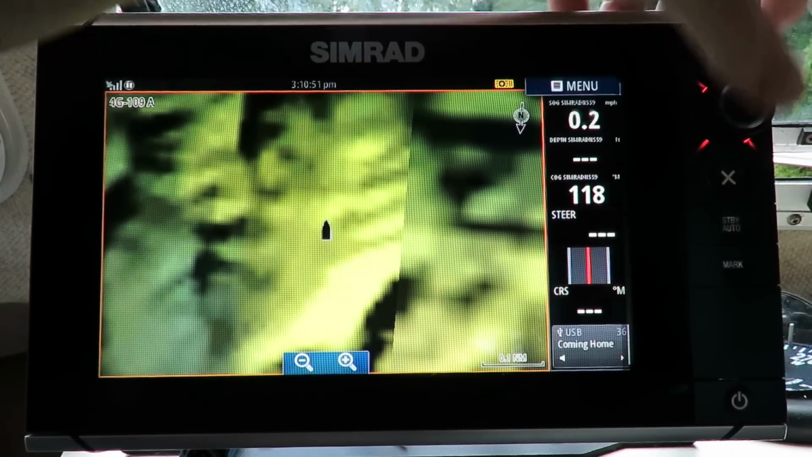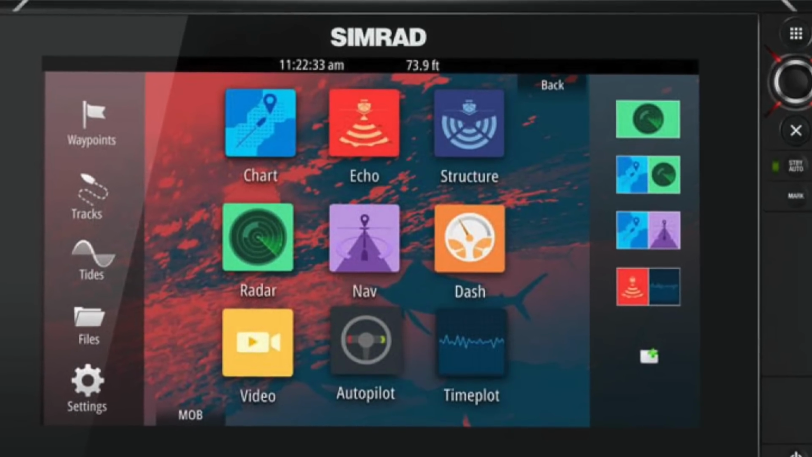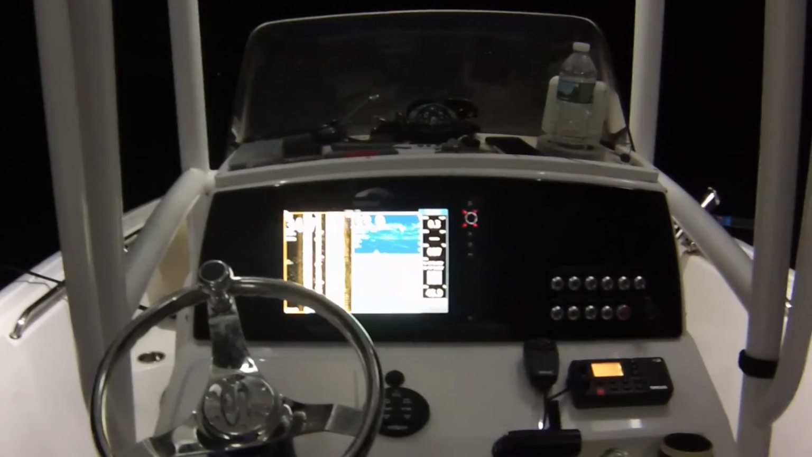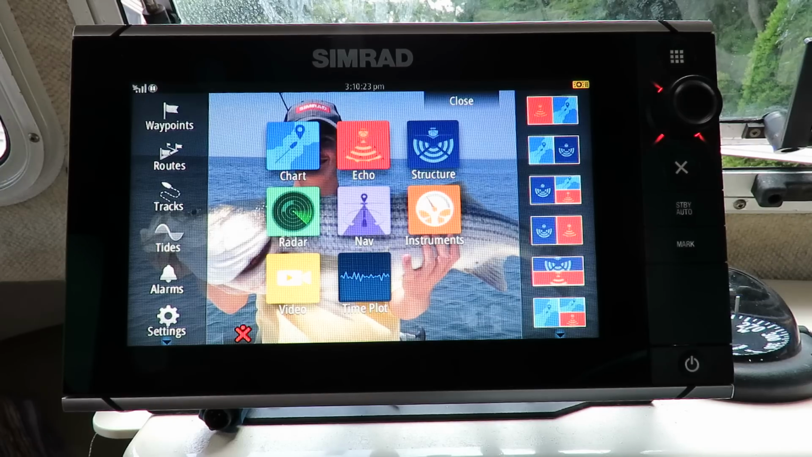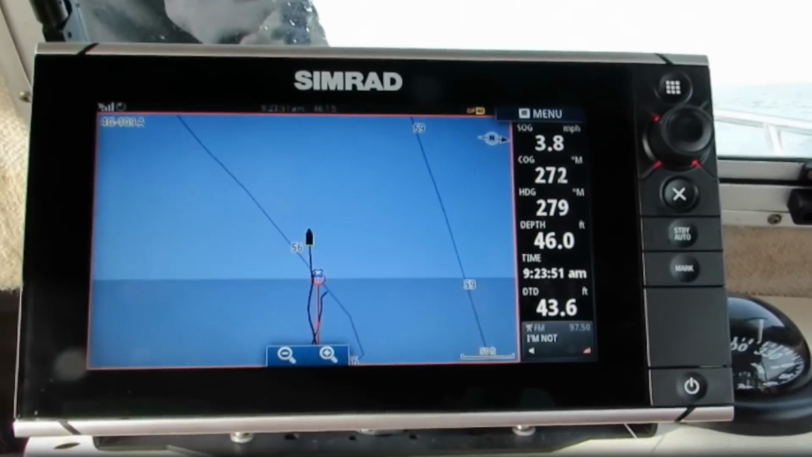All right, this episode is going to be real quick. It's just about one function of the Simrad NSS Evo2, and that's the DTD. I was on a bunch of boats recently with Simrads. I've been running them for people, and every time I go to the chart and I want to drop on a piece, they don't have DTD. They don't even know what it is. And DTD, as I said in other videos, is distance to destination.